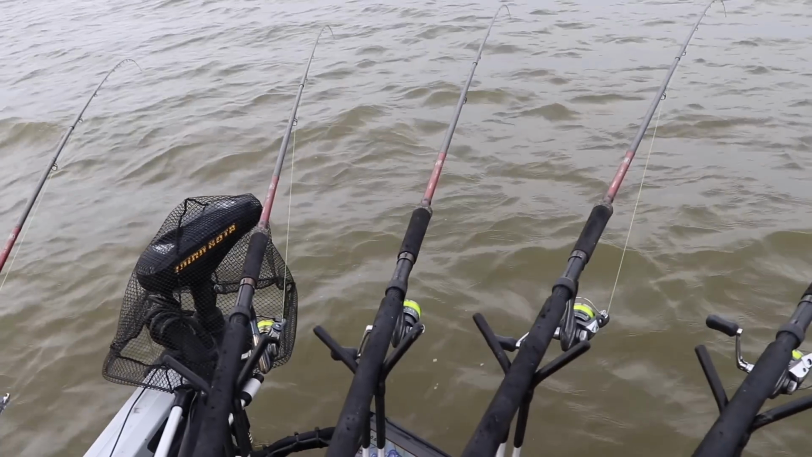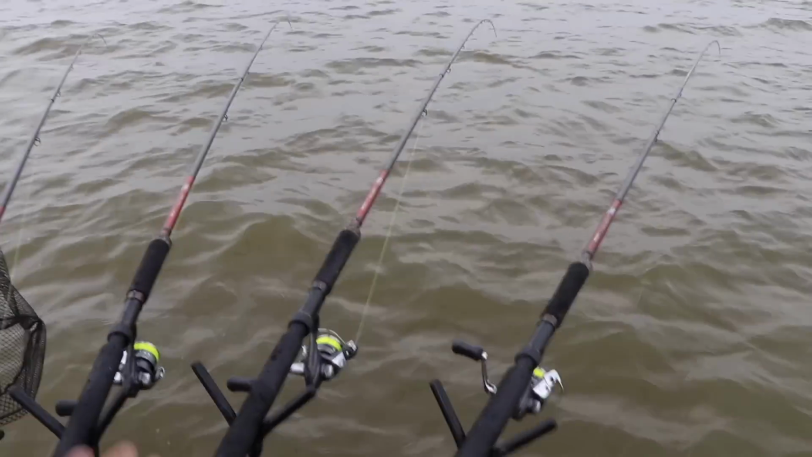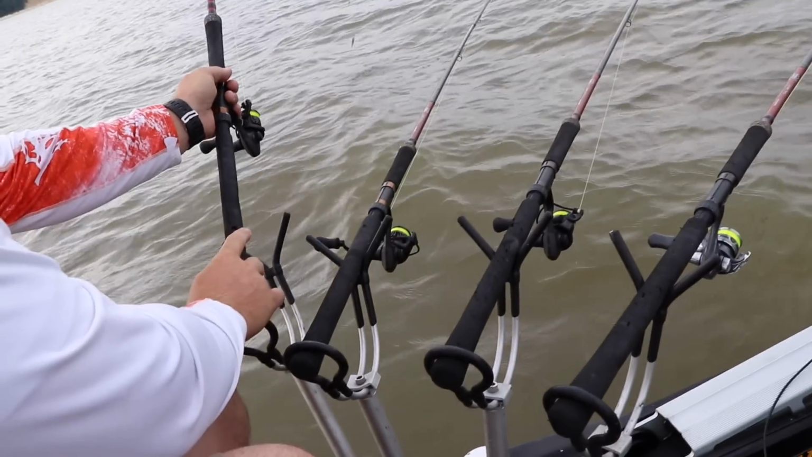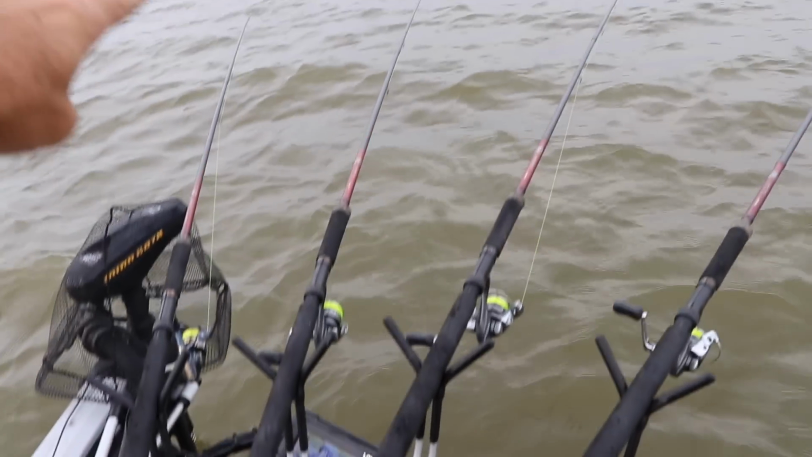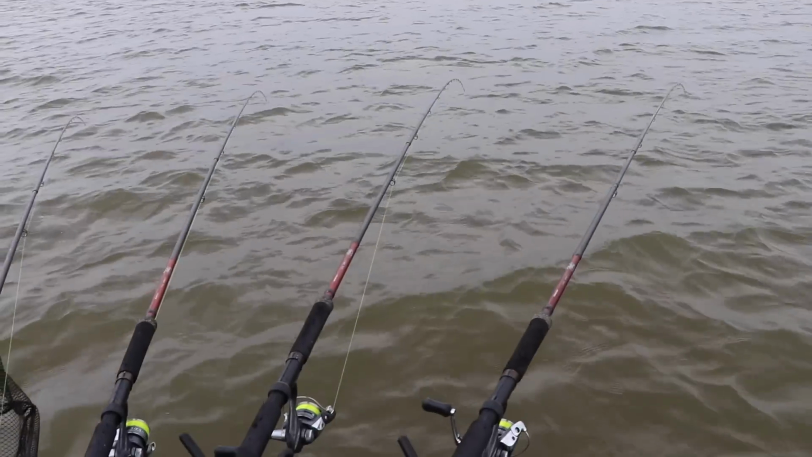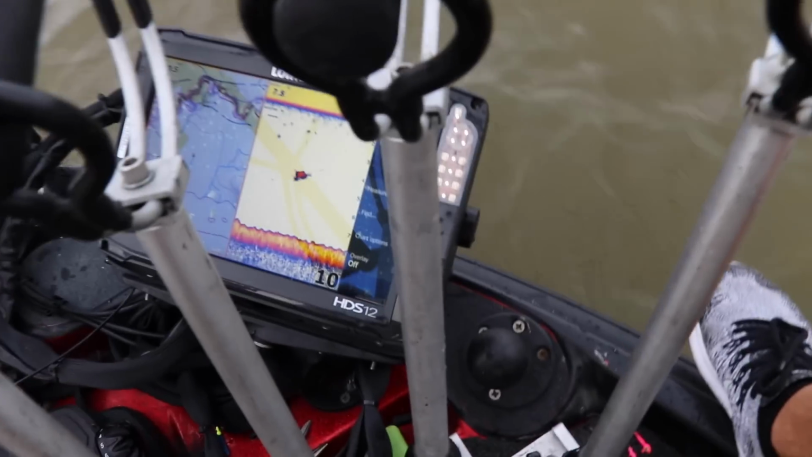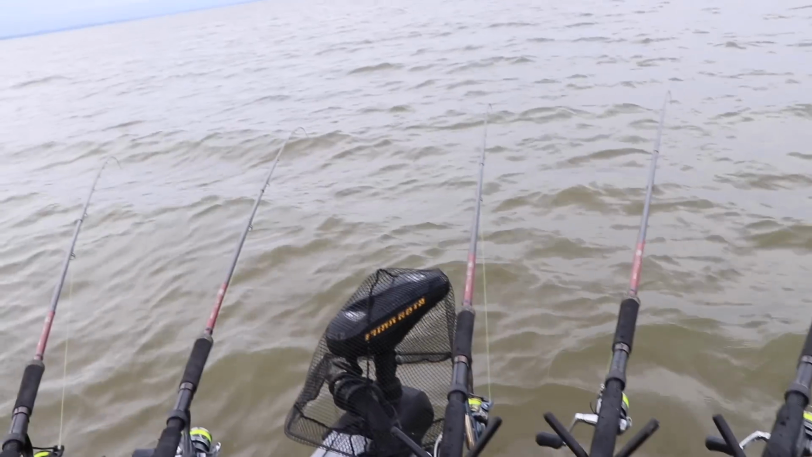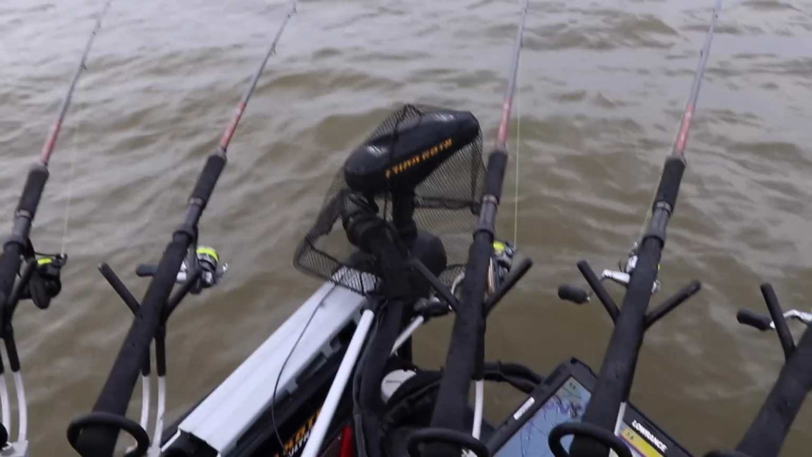I learned a long time ago, you can't come in and try to jig at Grenada and win a tournament. It's never going to happen. The reason for the long rod, see if Matt catches one here. These are 16-foot rods, and what it does is keep the rods way out in front of where the trolling motor or the boat's going to be. So you get to the fish before the boat does, and you don't spook them. Right here, we're in 7.8 feet of water, and you can spook them pretty easy. So that's the idea of these long rods, get them out in front of the boat.